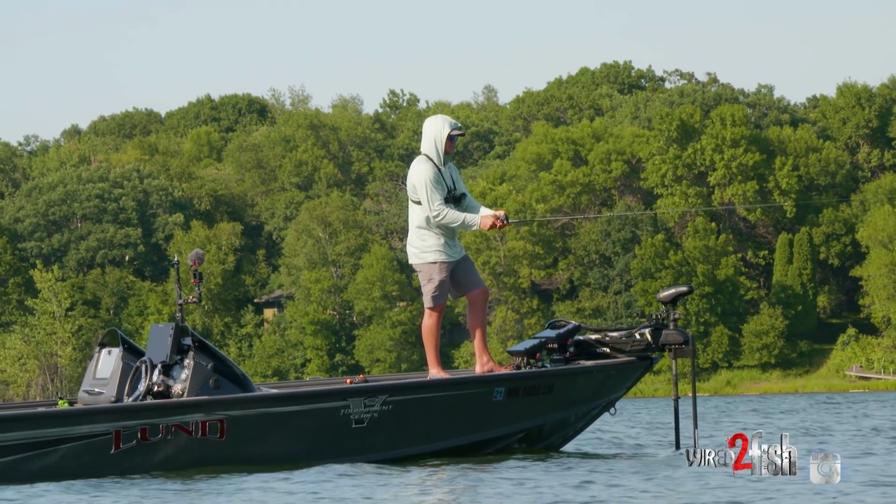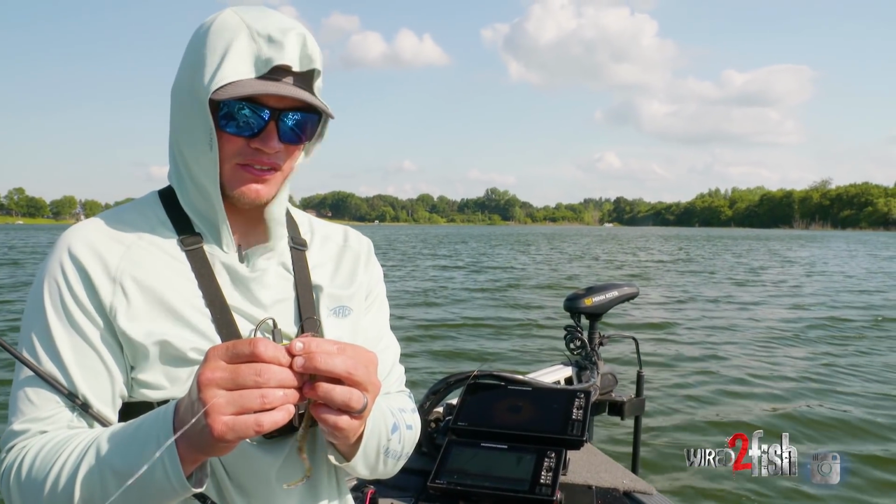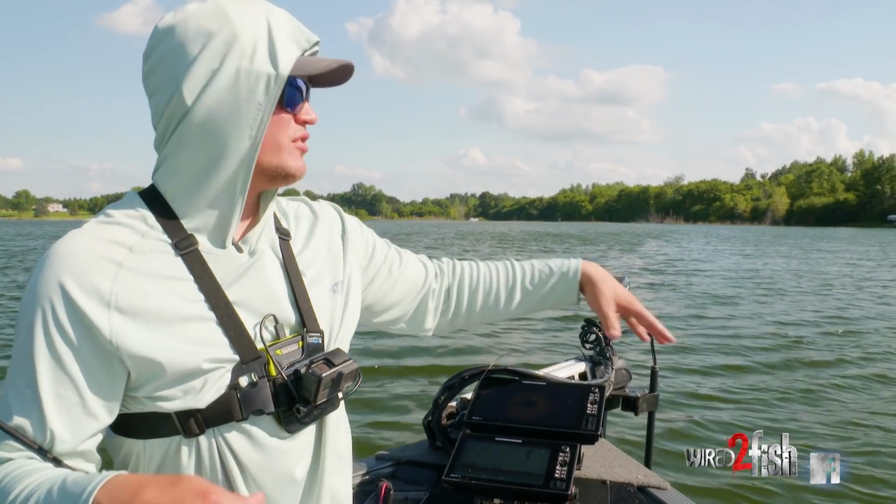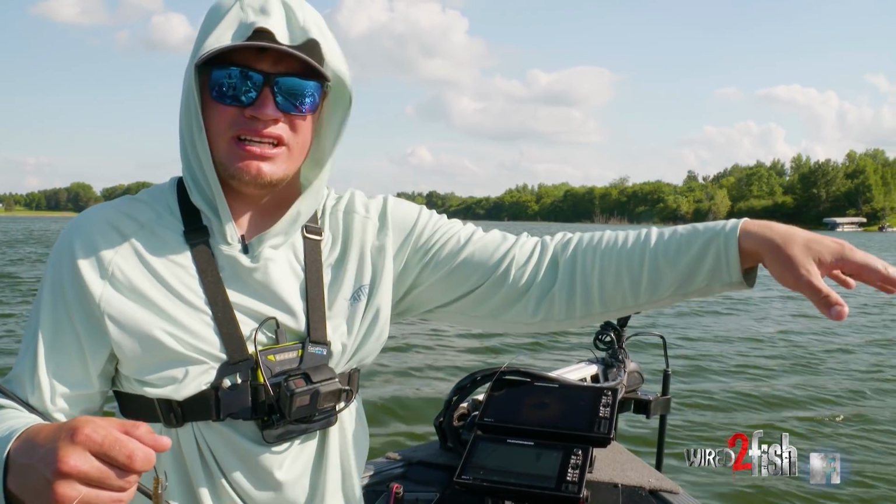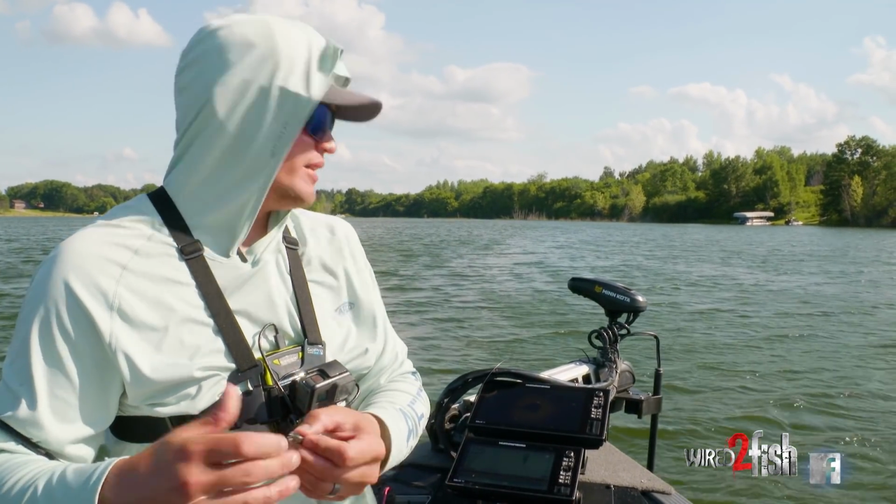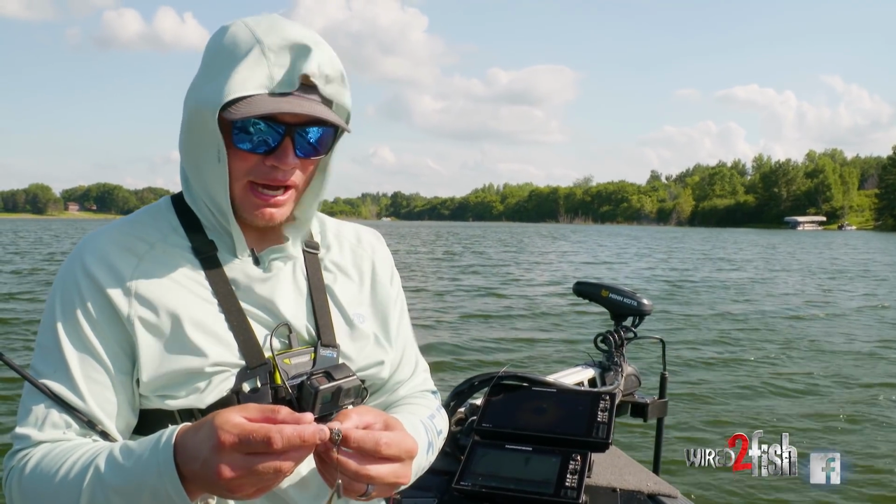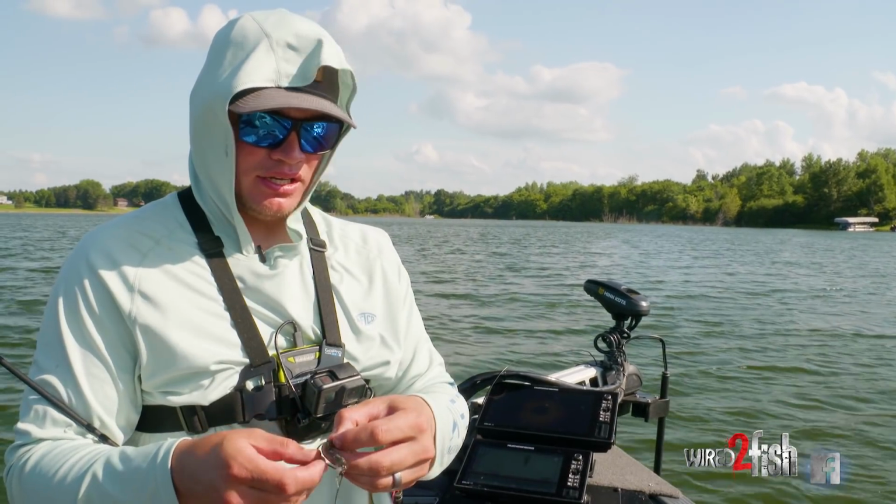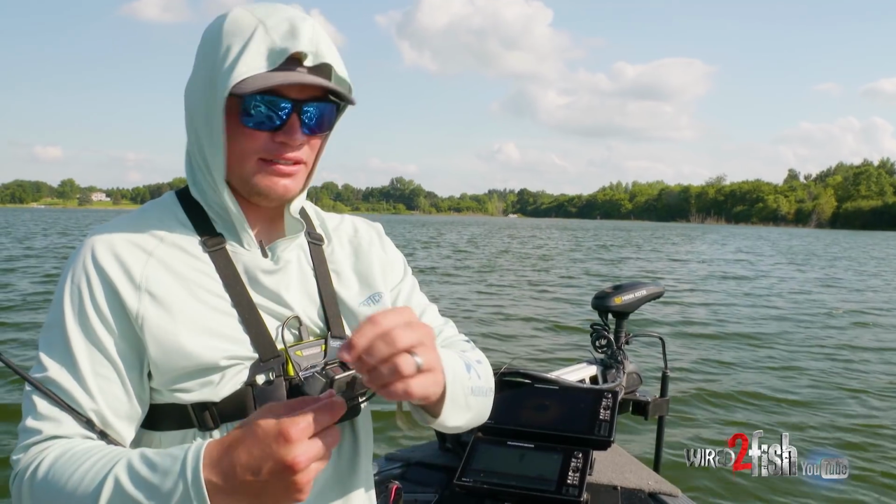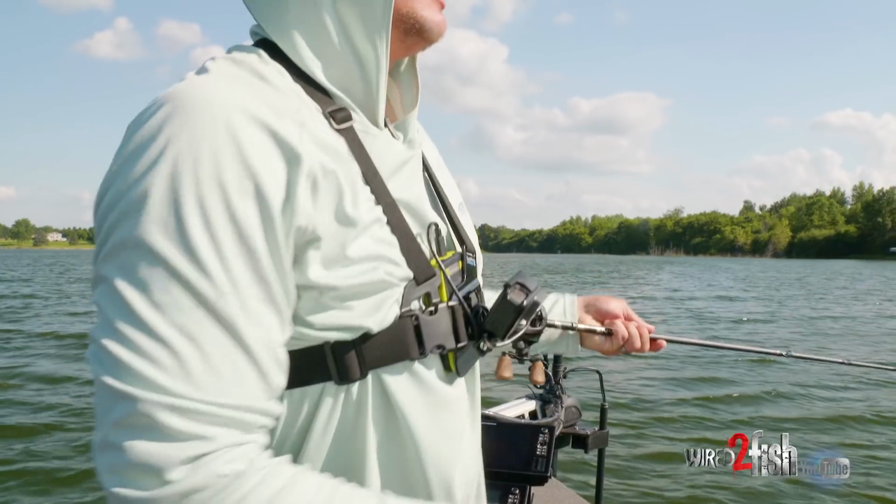Obviously it was a little unorthodox the way I caught him, but it's still just dragging a worm across those little key structures on the main structure. So we're on a main point, then I was able to identify a secondary weed point on top of the main lake structure, which being able to dial in the spot on top of the spot can be really key in finding that group of fish and effectively fishing the entire area, or getting the most bites as possible out of an area.